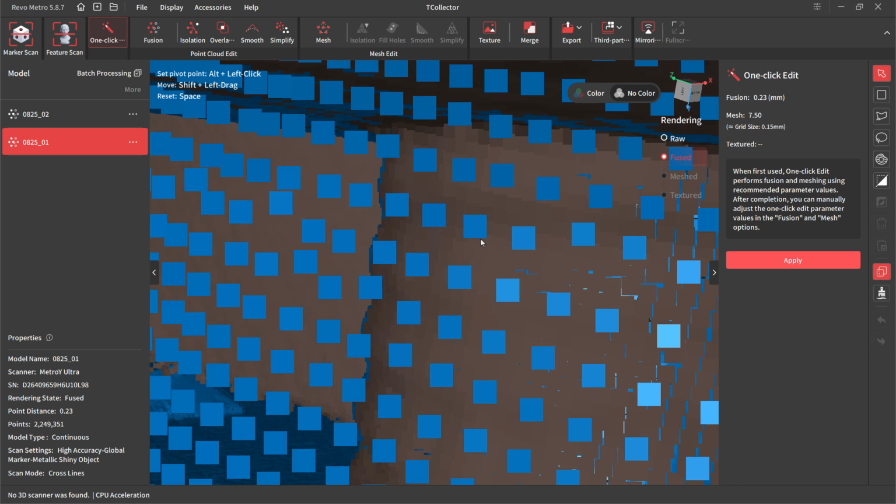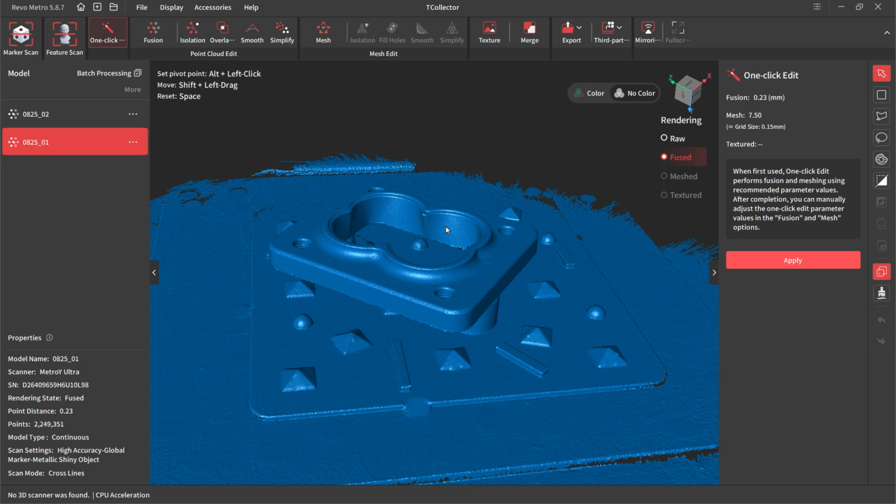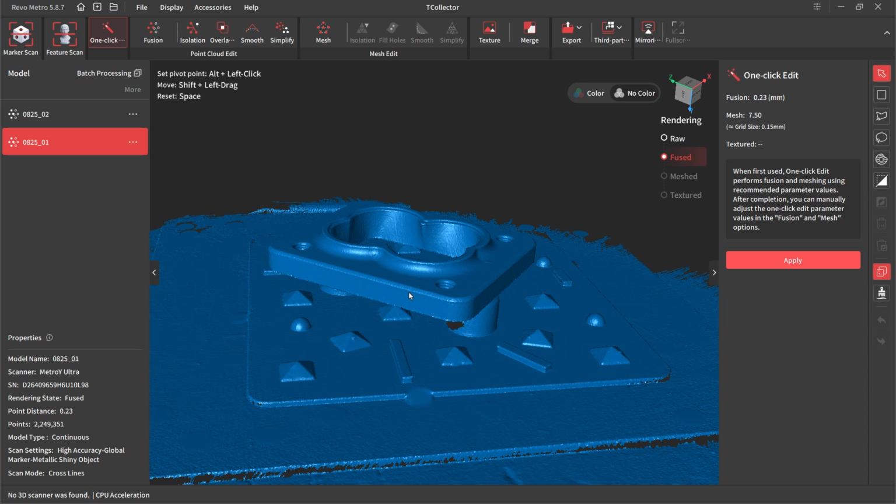Because when you have raw scan data, a lot of times, especially when you hang out in one spot, what ends up happening is you get a lot of overlapping points. You get points in the same location, and that can cause issues.